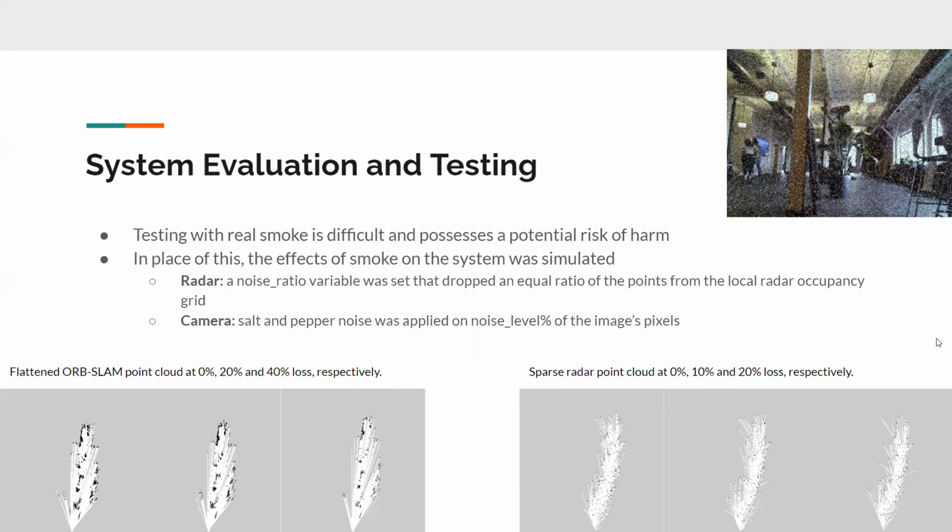For system evaluation, we did not test the system in a real smoke environment, as it is difficult for us and there is a potential risk of harm. So instead, we do the following to simulate the smoke environment. First, we introduce salt and pepper noise to the image.